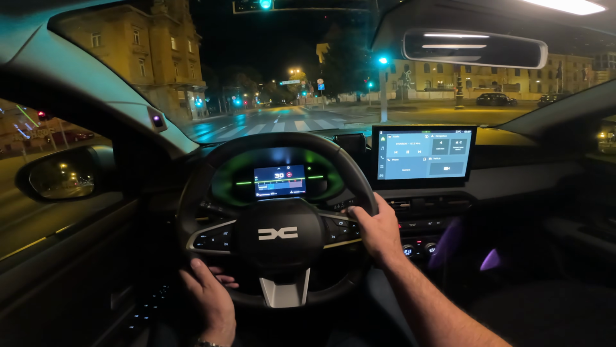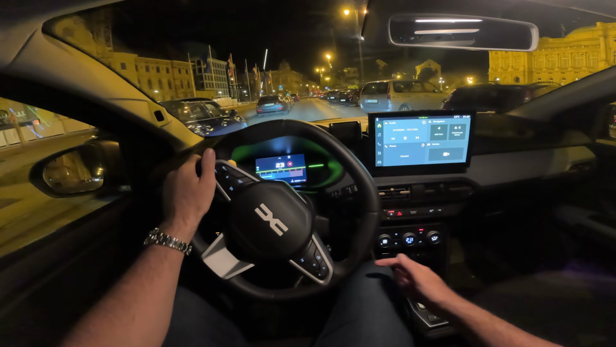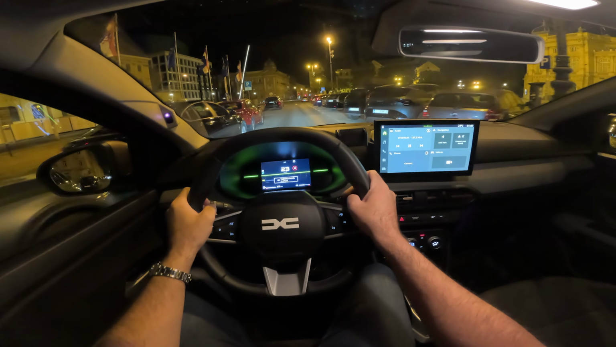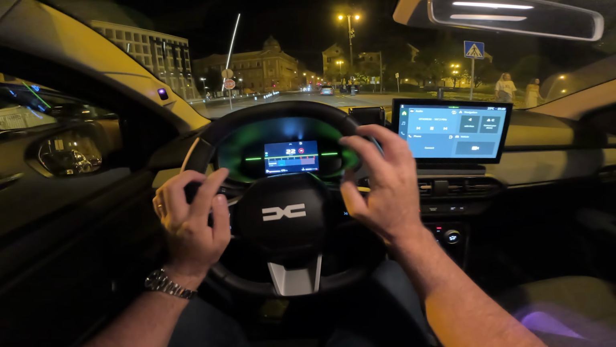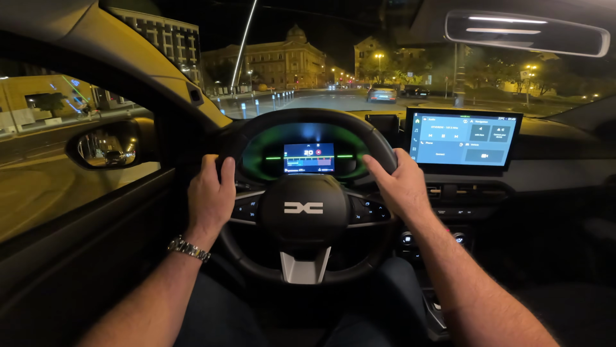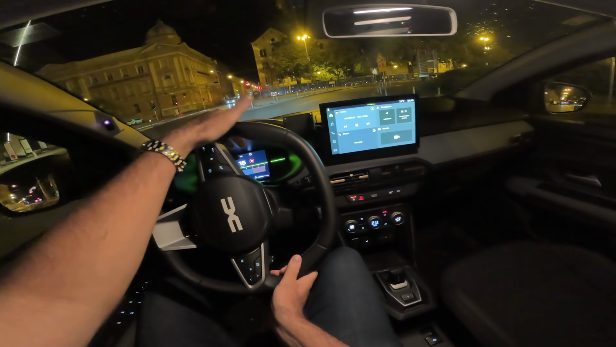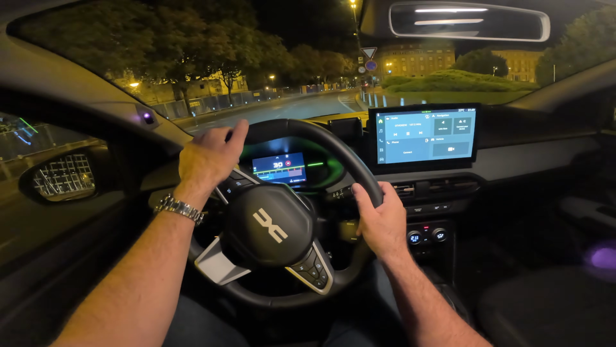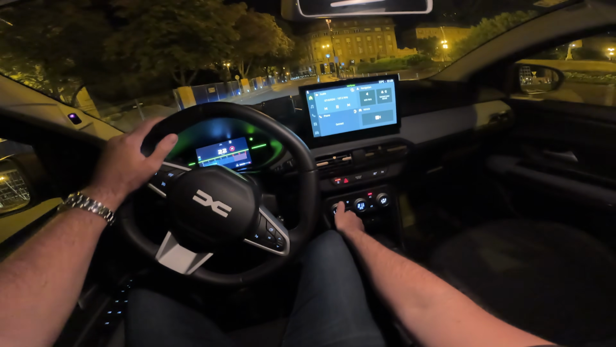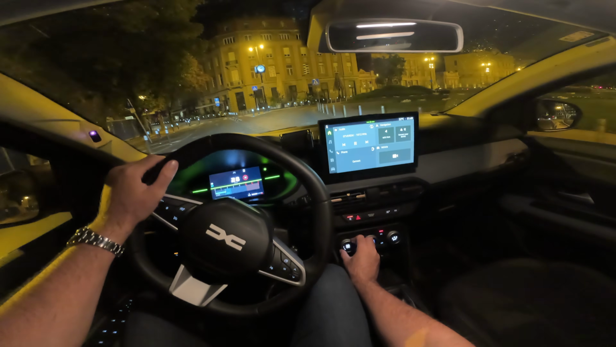And then on the base one you would get the analog dials and no screen here. Then on the middle you have already this 10-inch touchscreen, but there is no digital cockpit. There are also analog dials and the smaller screen between them. And then on the Extreme that we have here, as you can see, the layout, 7-inch digital cockpit and the 10-inch touchscreen.